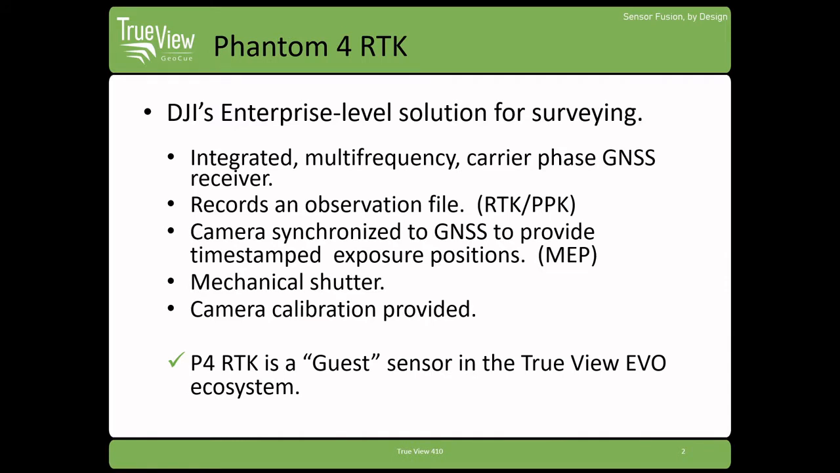Finally, just as a note, the Phantom 4 RTK is a guest sensor in our True View EVO software. Obviously True View EVO is built around our True View sensors, our 3D imaging sensors, such as the True View 515 or the True View 640, which are integrated LiDAR camera payloads for doing drone mapping. But we do support several of DJI's sensors as guest sensors in our workflow. So if you hear me refer to a guest sensor, that's just referring to the fact we're doing the Phantom 4 RTK workflow within the True View EVO environment.